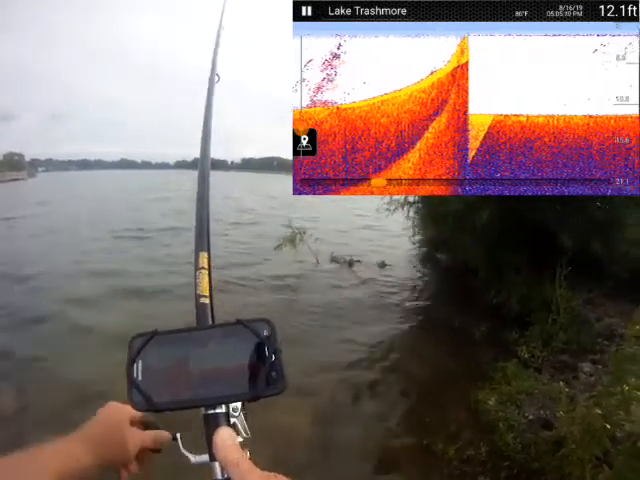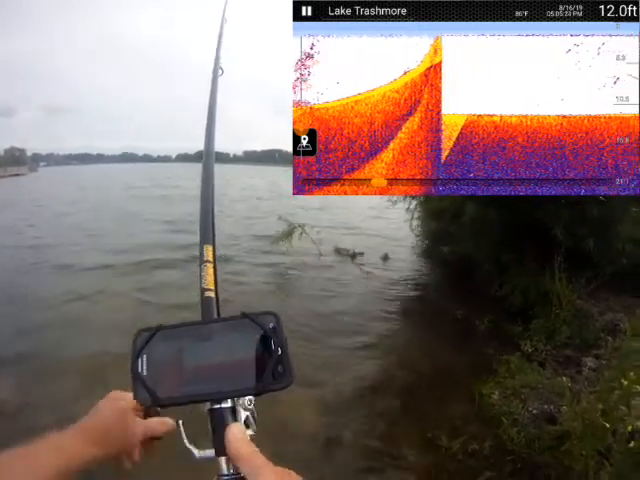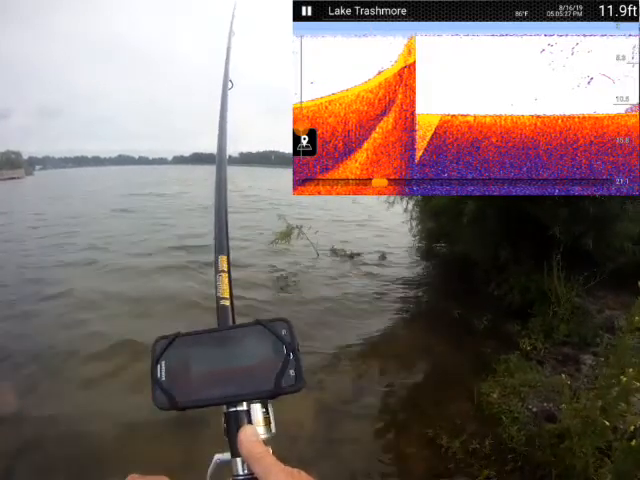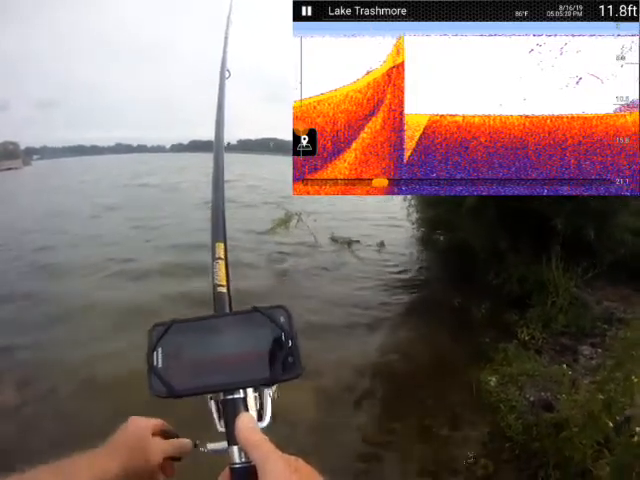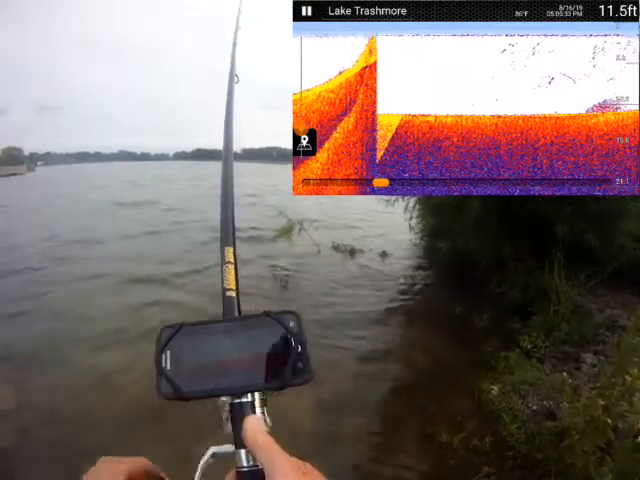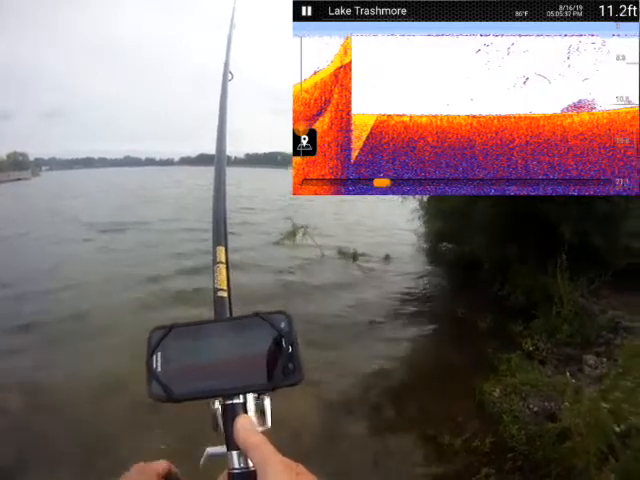There's some scattered fish up in the water column, but I would call it pretty sparse. Not a lot am I seeing.